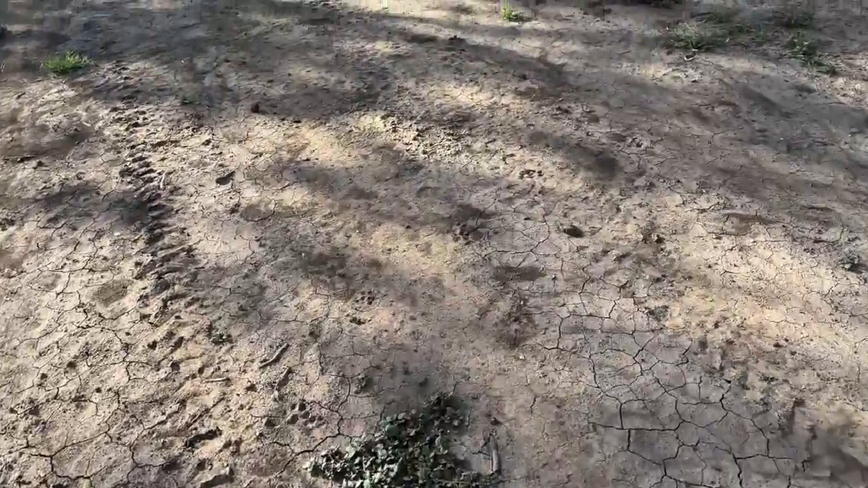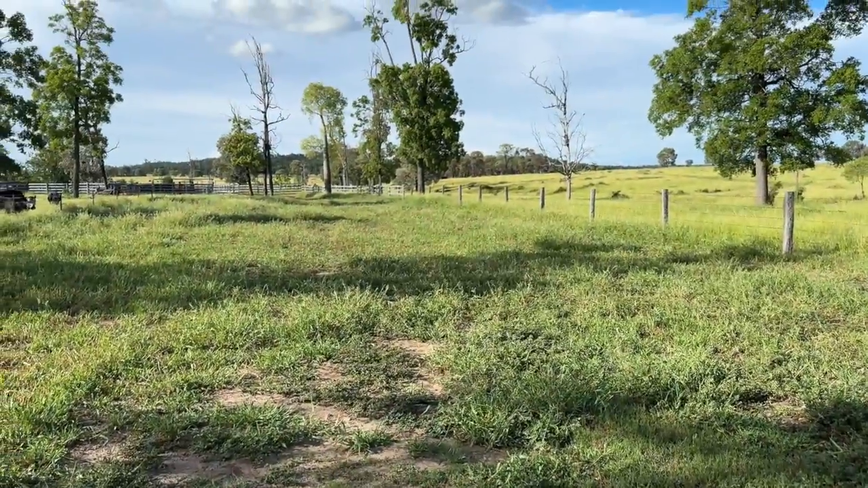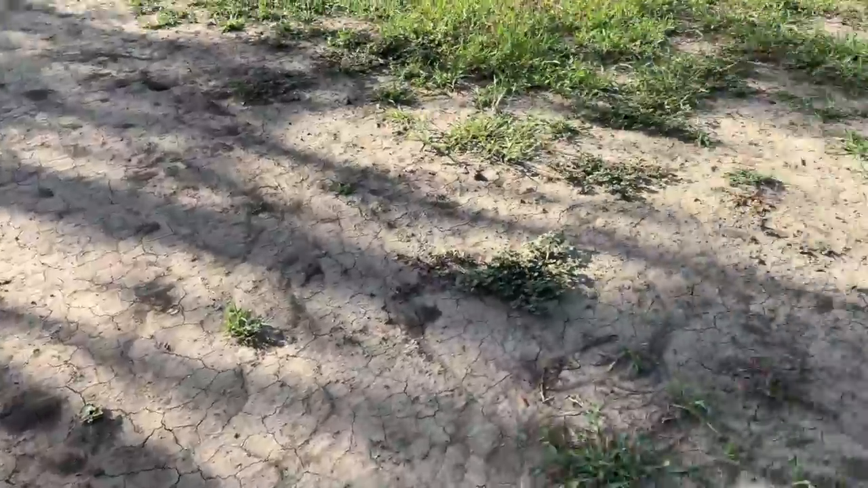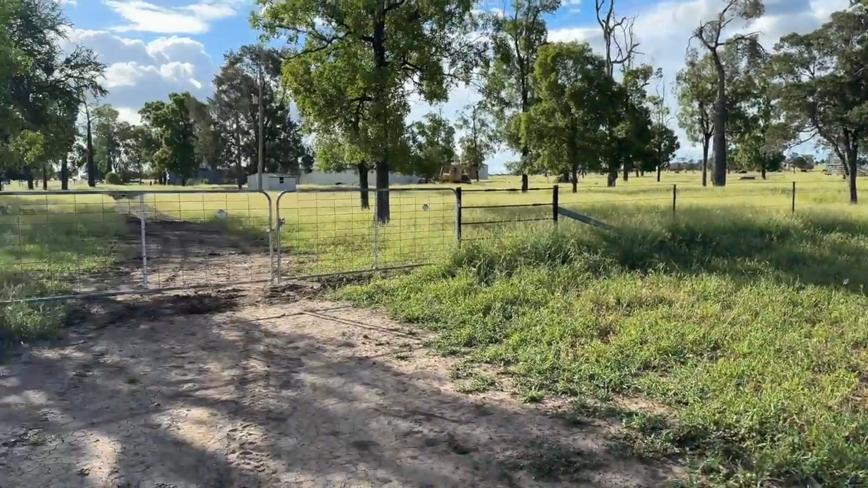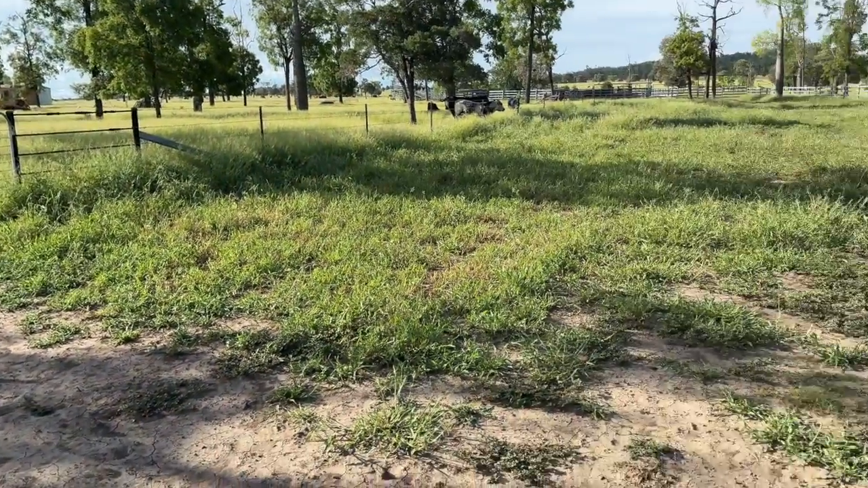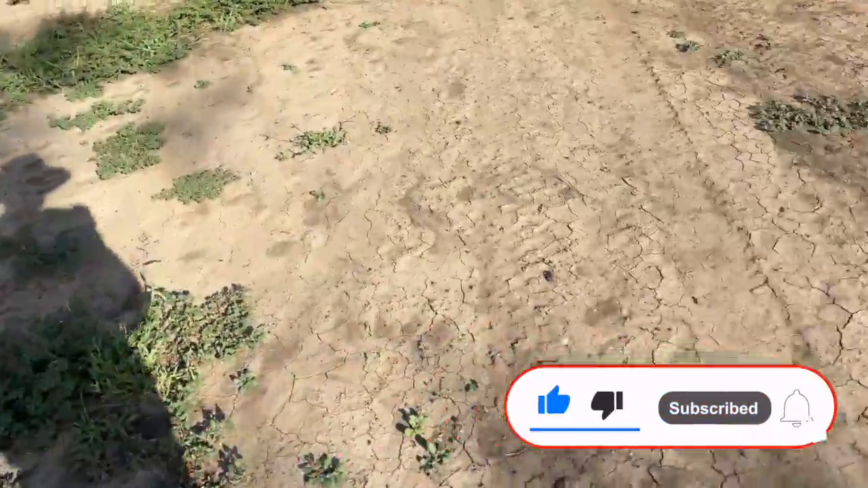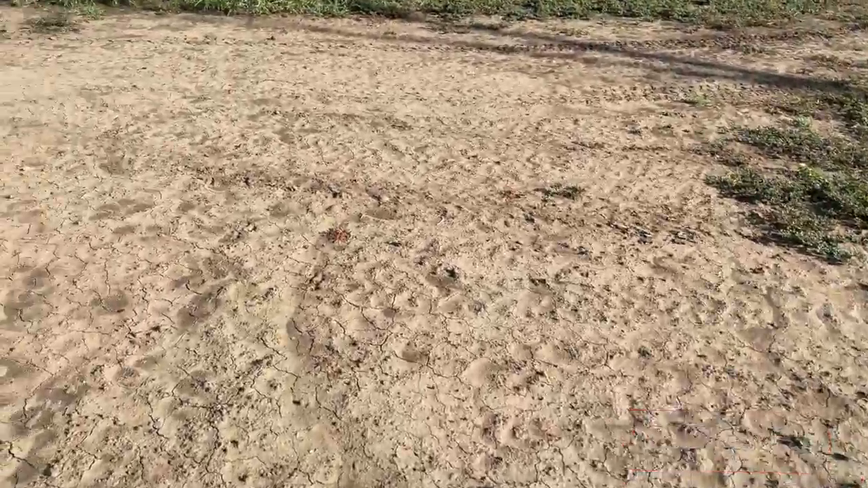You wouldn't know what time of the day or night it was here. And then he's headed off back that way towards the yards. So they're getting pretty bold if they're coming in that close. There's only one of them. So he's around. There's a dead steer I shot and checked out last night, and they've been chewing on that. So it might be worth a drive down there soon just to see whether there's anything around. But I don't know. They're around, just got to be in the right place at the right time to get them.